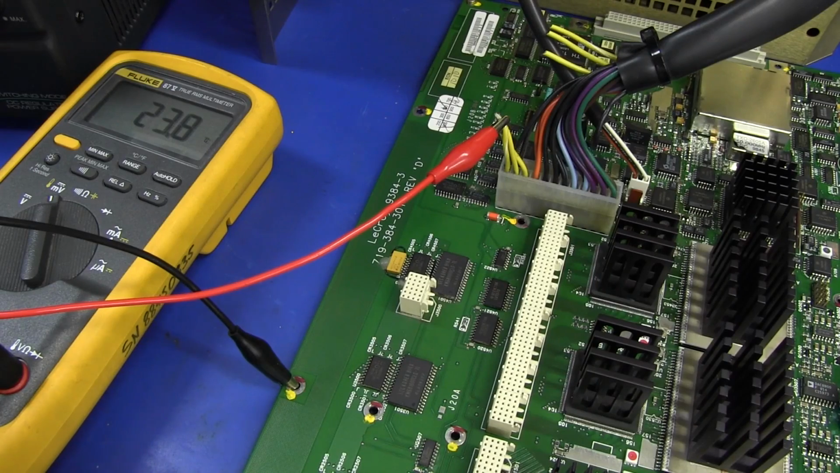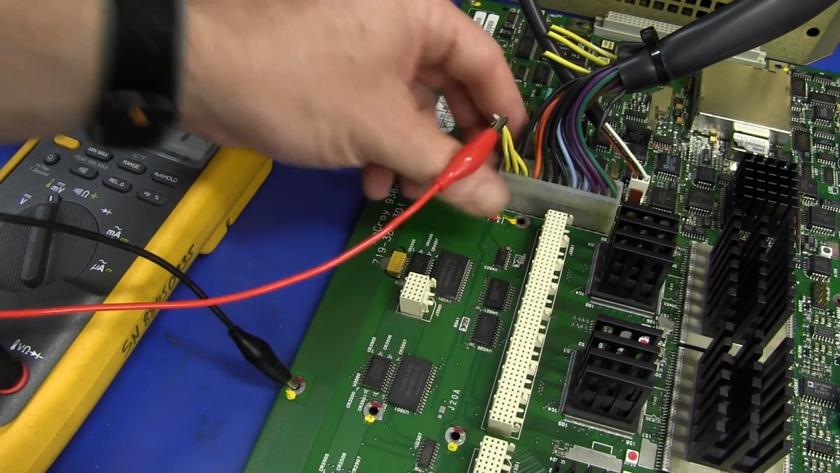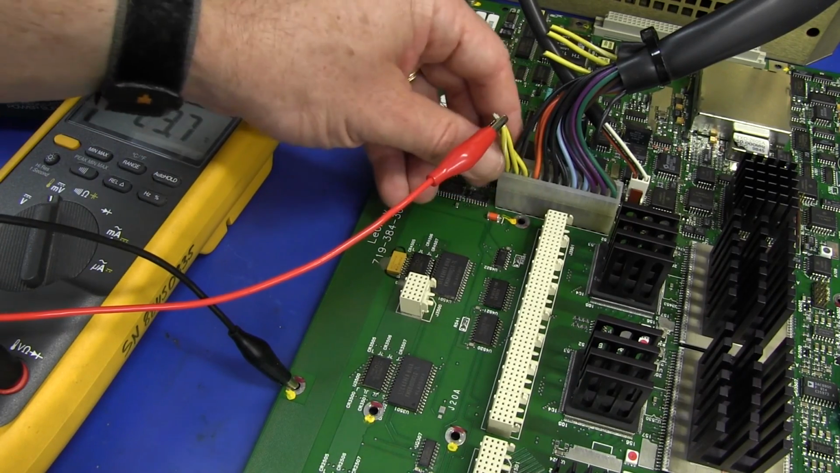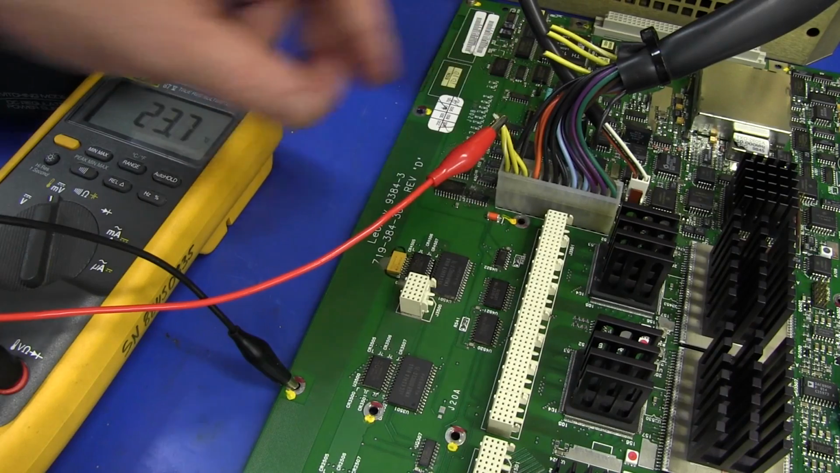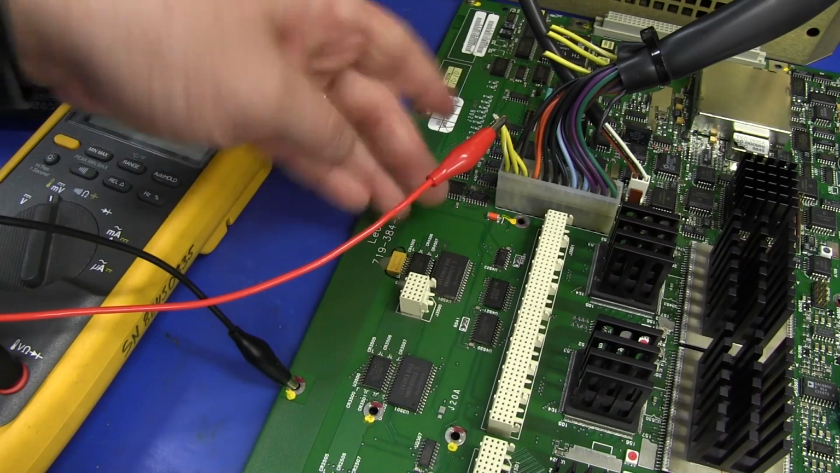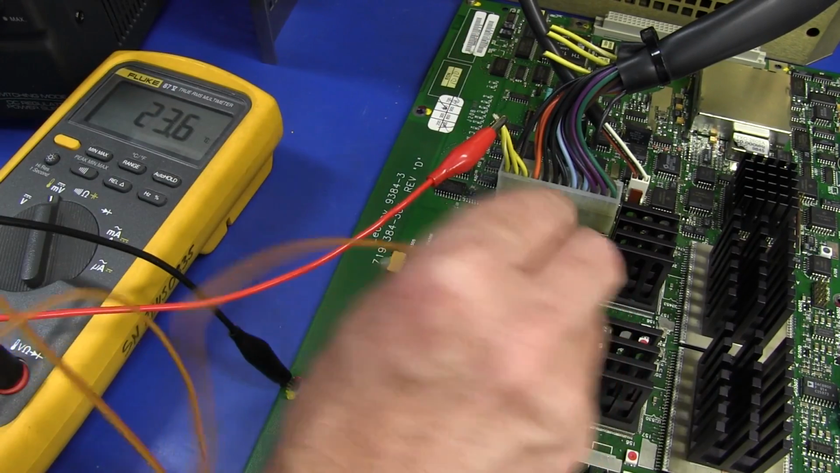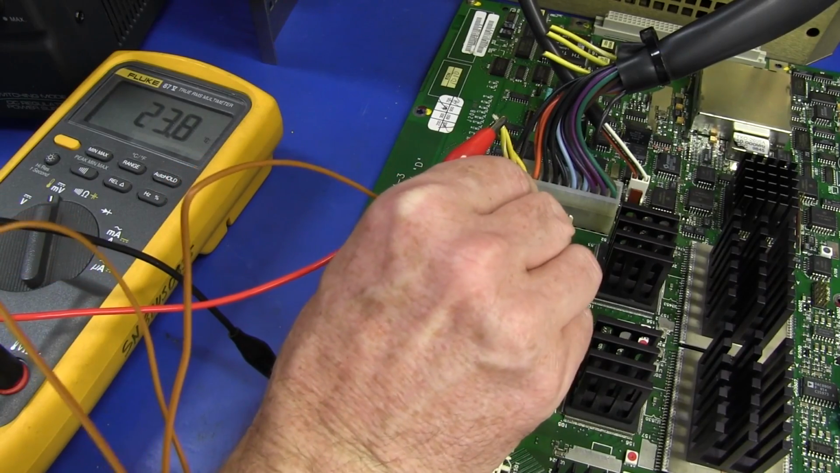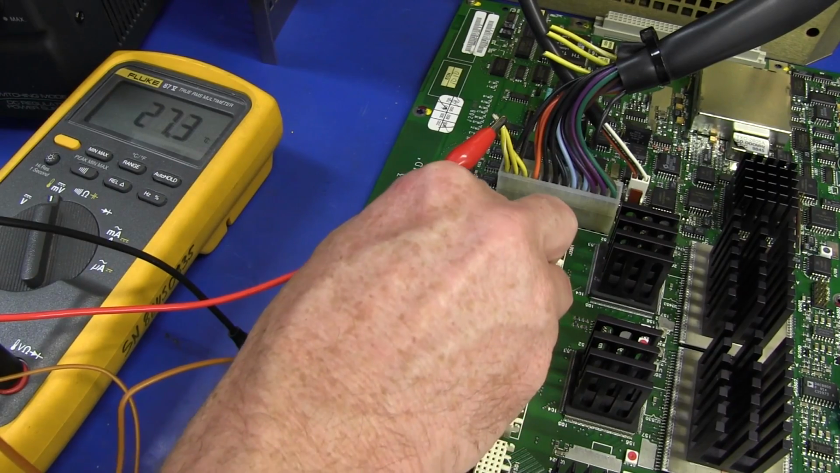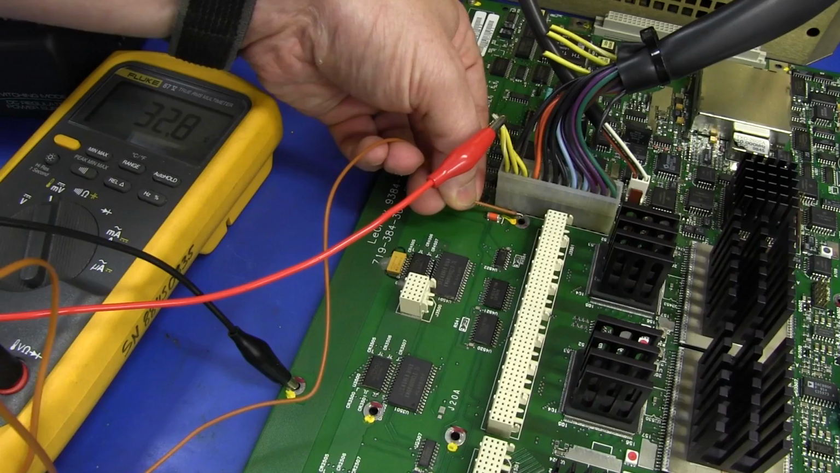I just want to try this temperature again, but I'll leave the connector in now so that we've got the 2 pins going through to the power plane there. The third one seems to go off to somewhere else, and also I'm using the ground point over here, so we should get less heating on that pad due to the contact resistance we had before. So we're still at 33 degrees on that pad down in there.